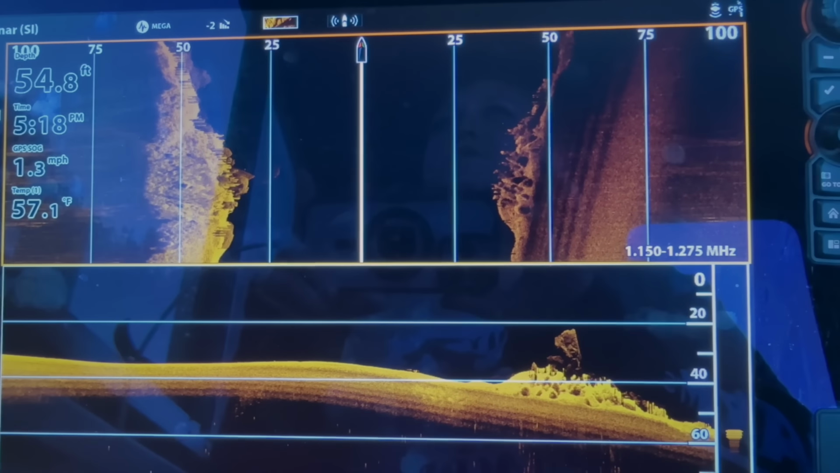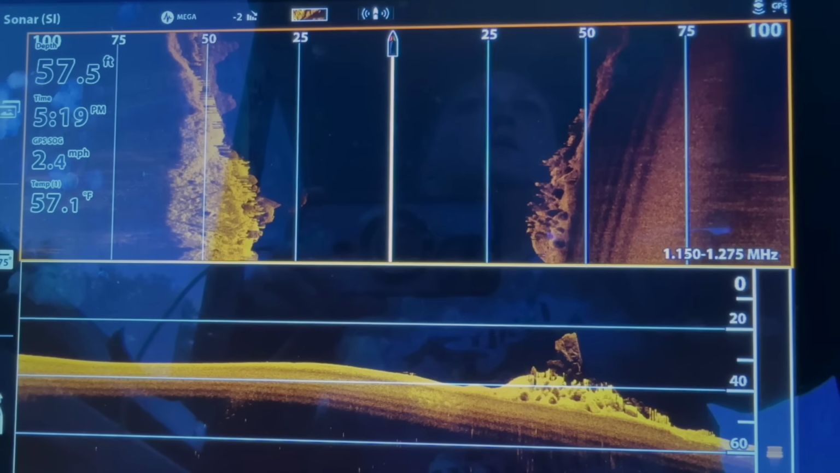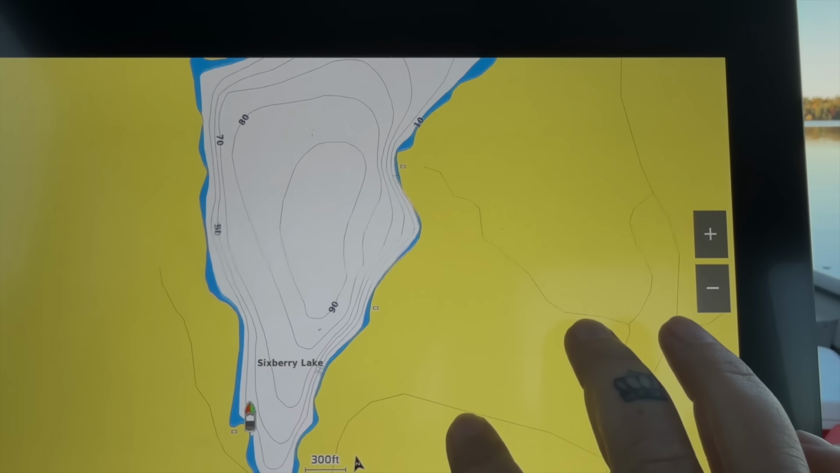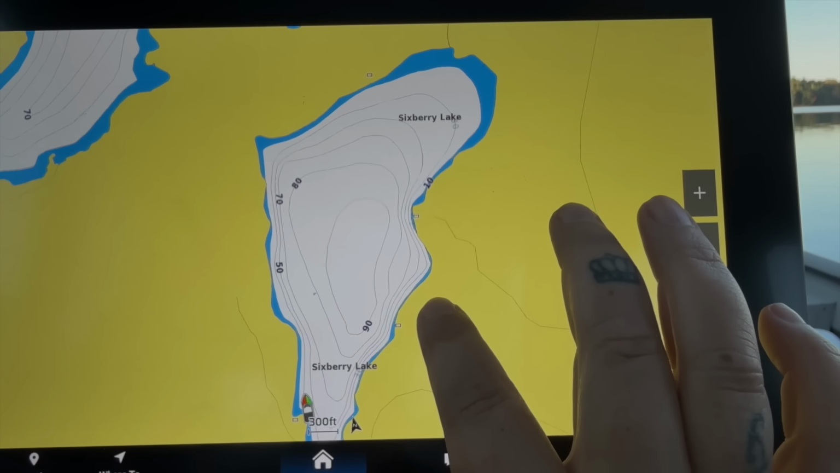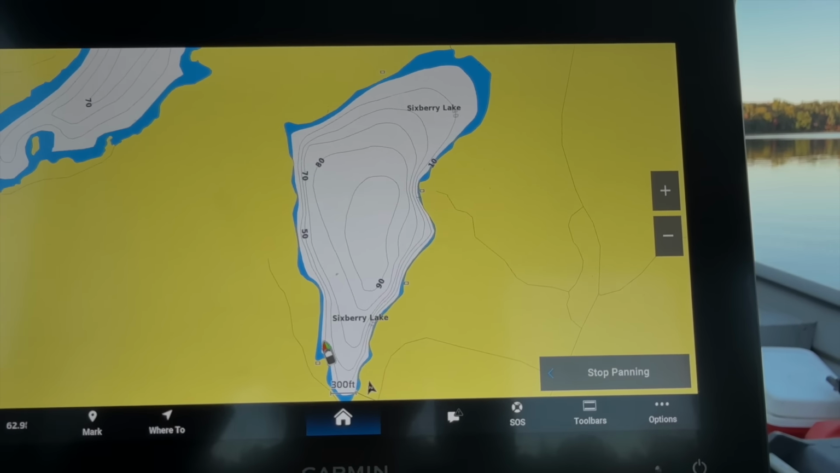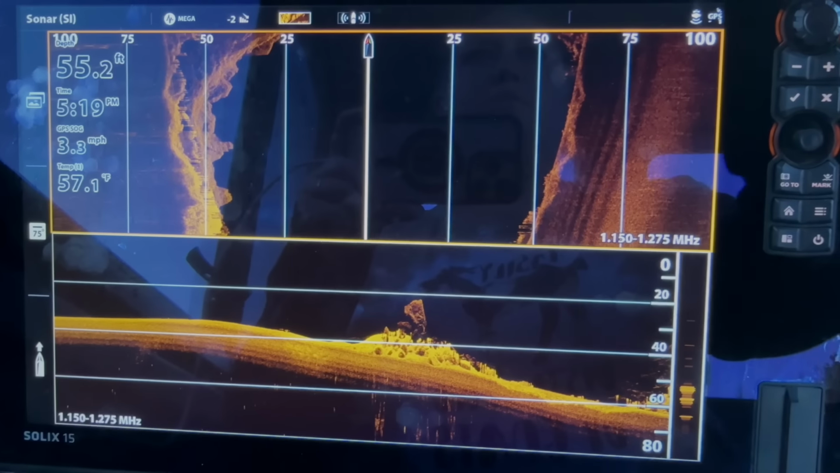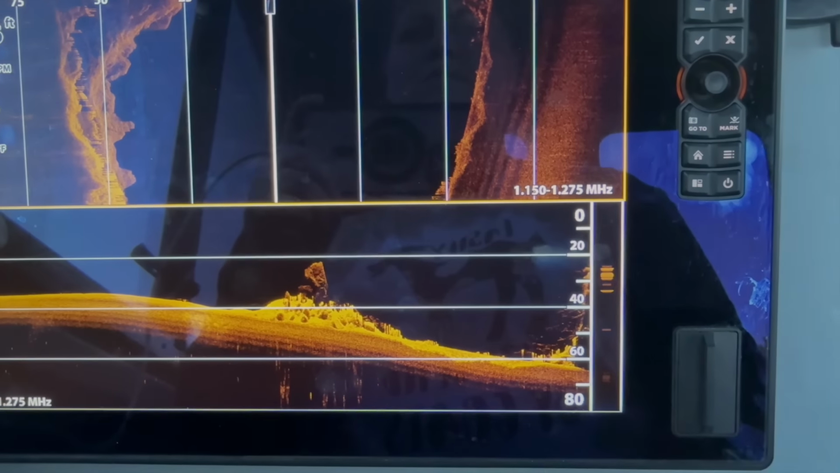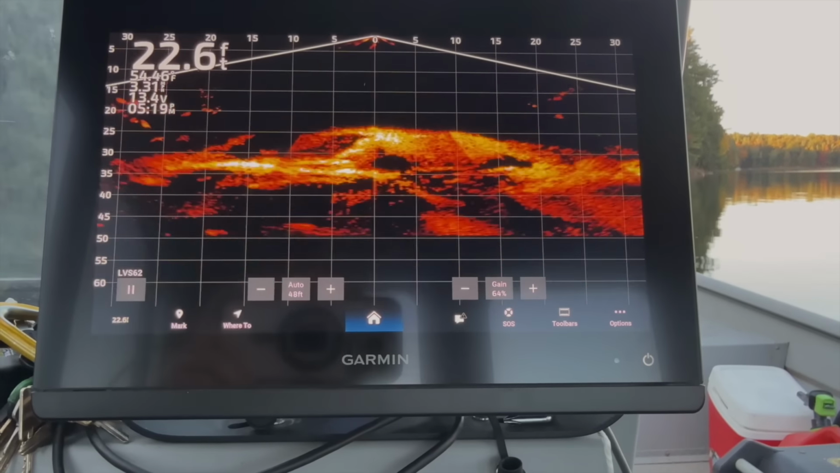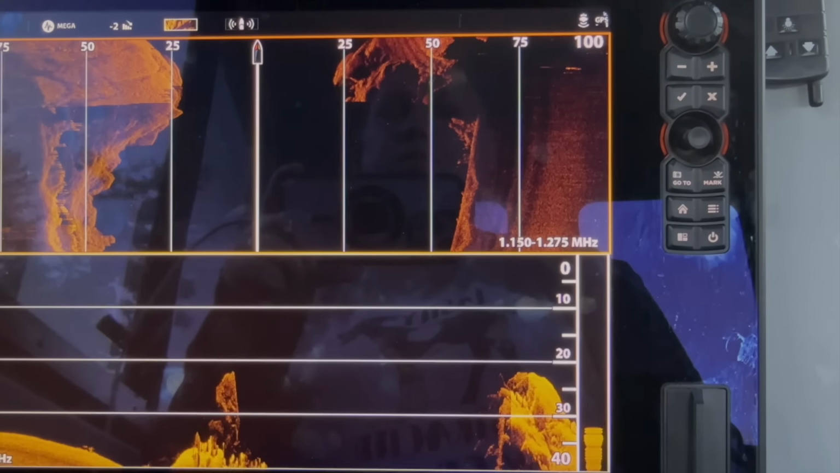It says an average of 46 foot, deepest is 90. If you look on this, you can see it's definitely got to be an old quarry of some sort, especially the way it's all dug out. Yeah, it just drops. Plumb drop off of that. We're getting good scans. So that's good.